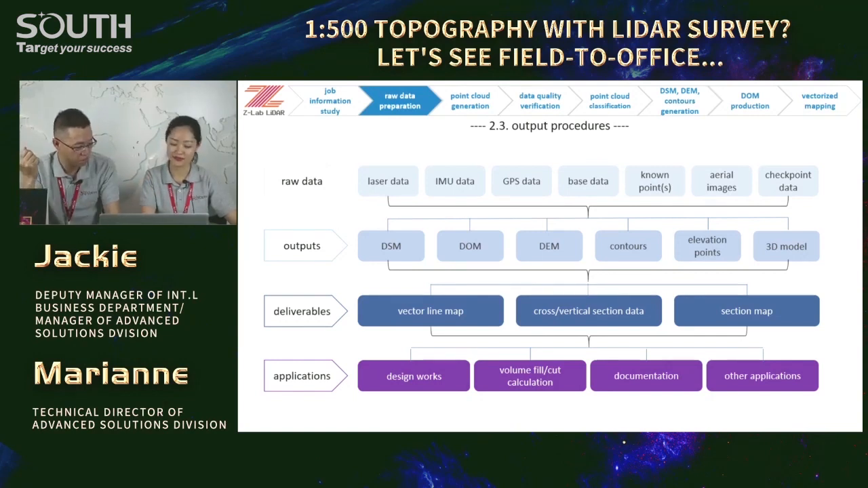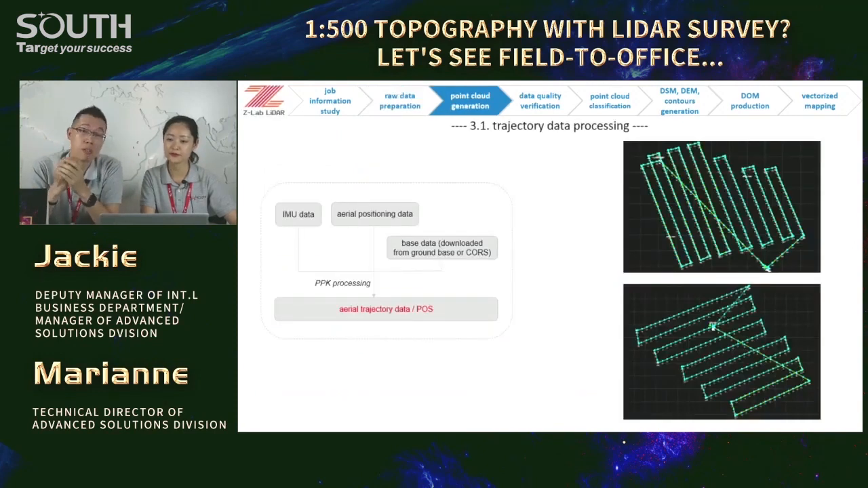Well, next, it will be the trajectory data processing. Since we have Novatel IMU inside the LiDAR, we will use software from Novatel, Inertial Explorer. See here, we collect IMU data and GPS data from the LiDAR, and then download the base observations from the ground base or coast station. Then we do PPK processing, computation. Then we will have the trajectory data post file, positioning and orientation system file. Yeah, that's it. And then we go ahead for the point cloud generation.